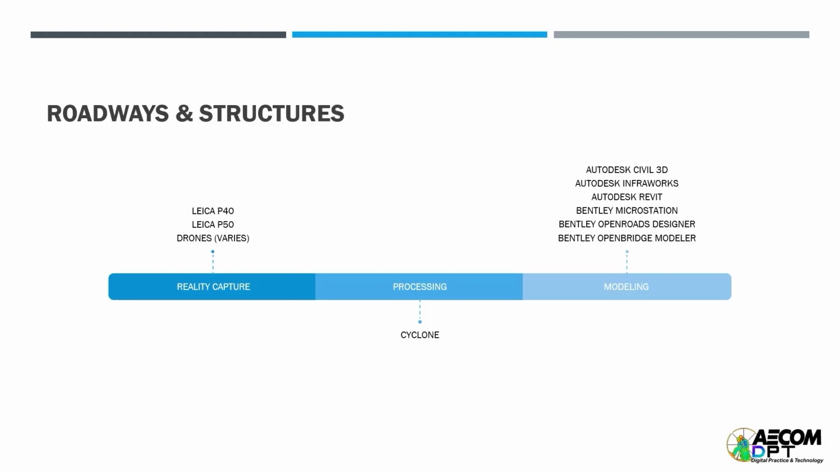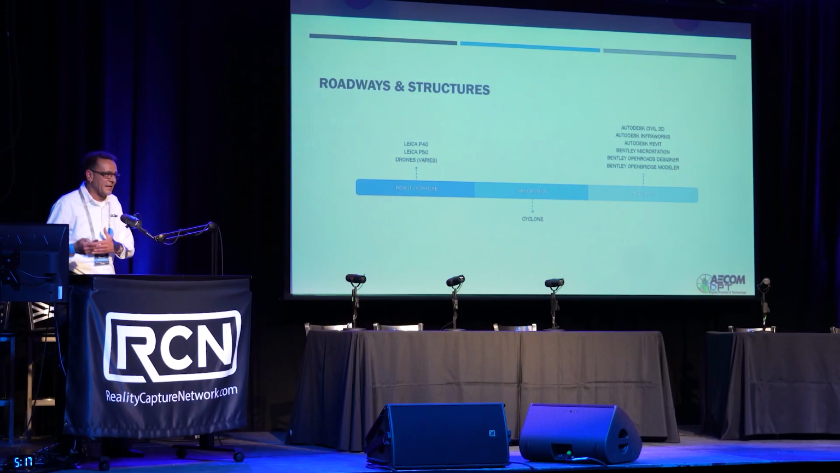Roadway and structures, this is the fun part, because whenever I was hired by AECOM, I'm an architect by trade, but when I was hired by AECOM, I was brought in the transportation sector. And it was because transportation was moving more towards BIM. And they needed BIM management and some BIM protocols to come into place. And this is where it really gets dynamic based on our workflow.